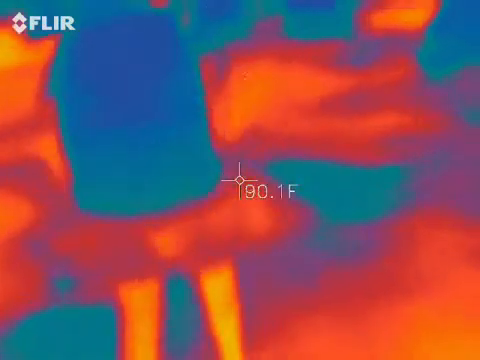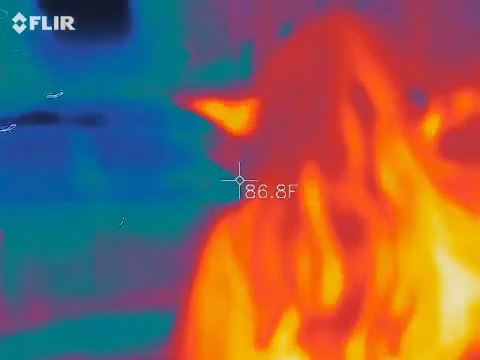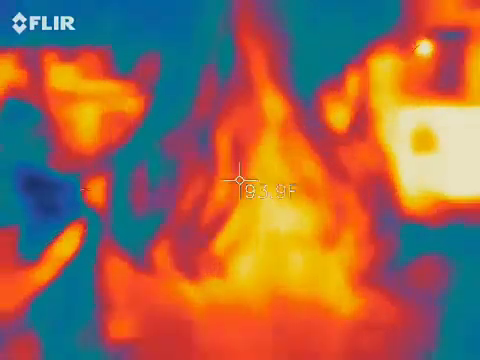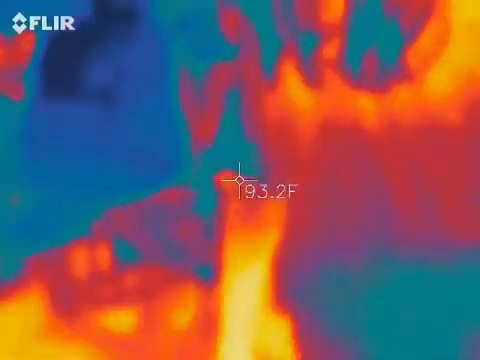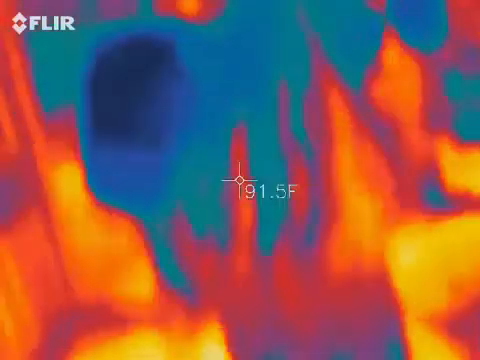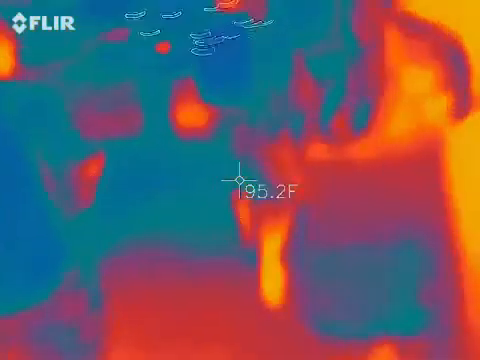Your EMF meters will go off on East Bay Street because of the parking meters. Pretty much ignore them. I got a name. Oh, crap. Oh, no.